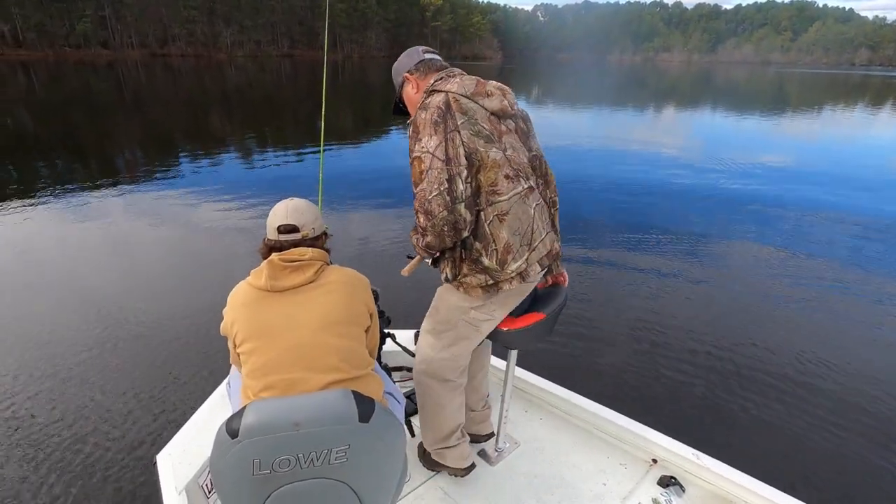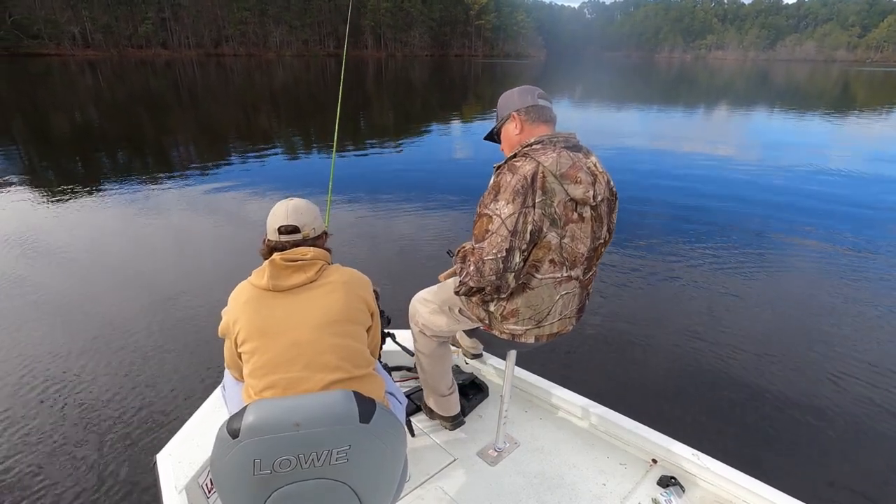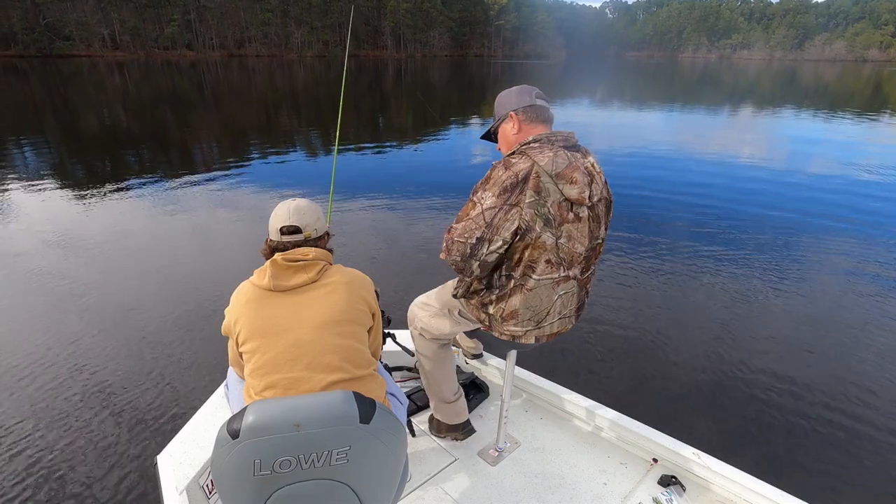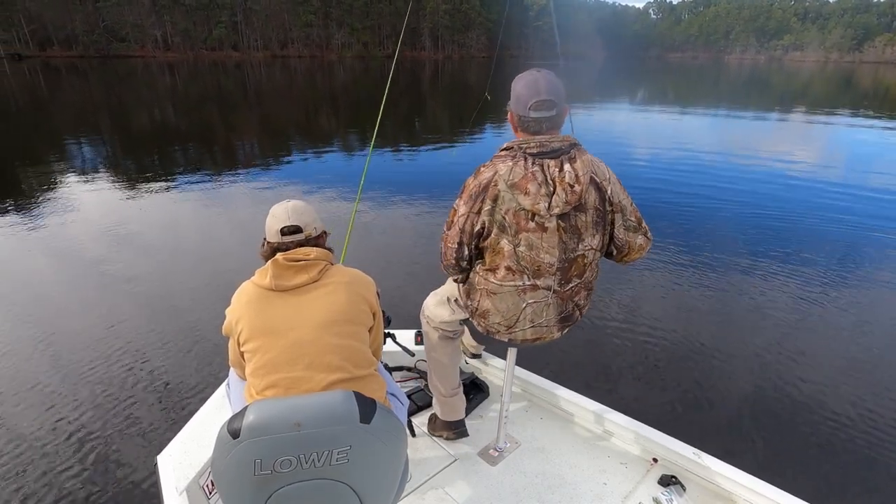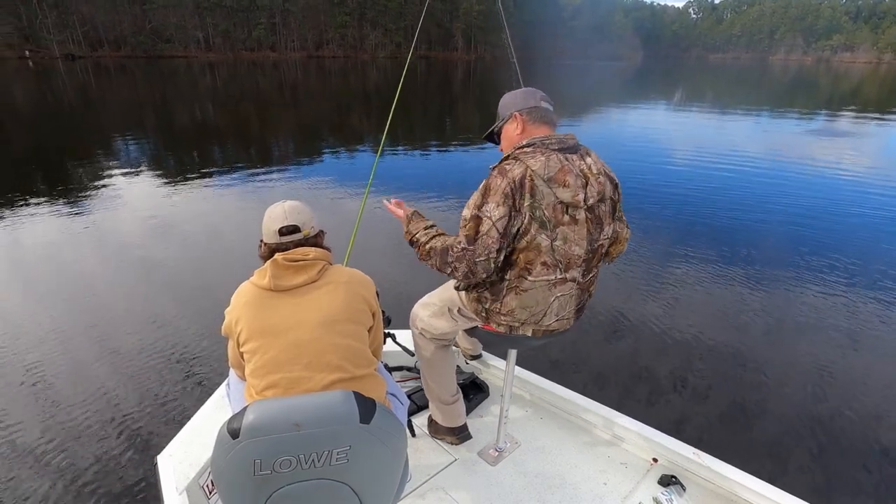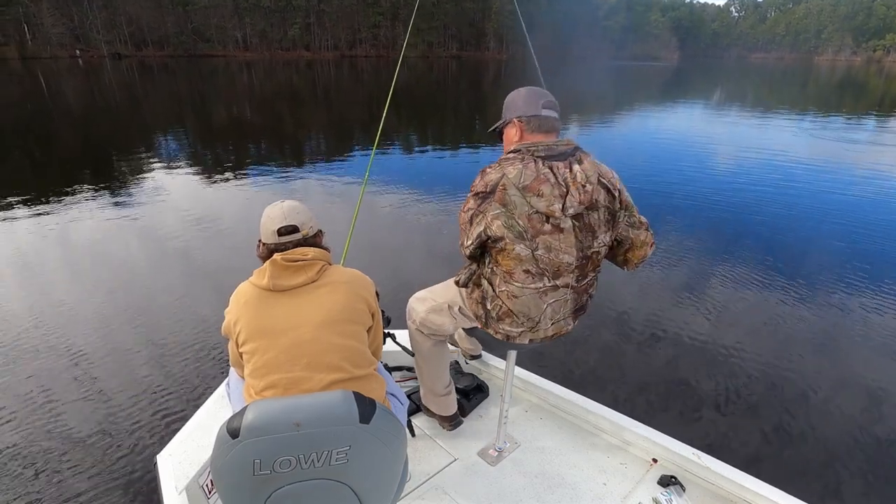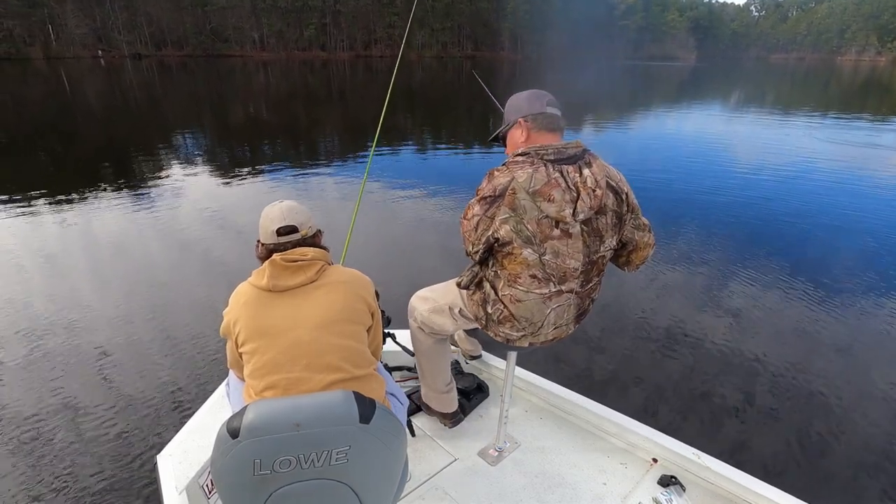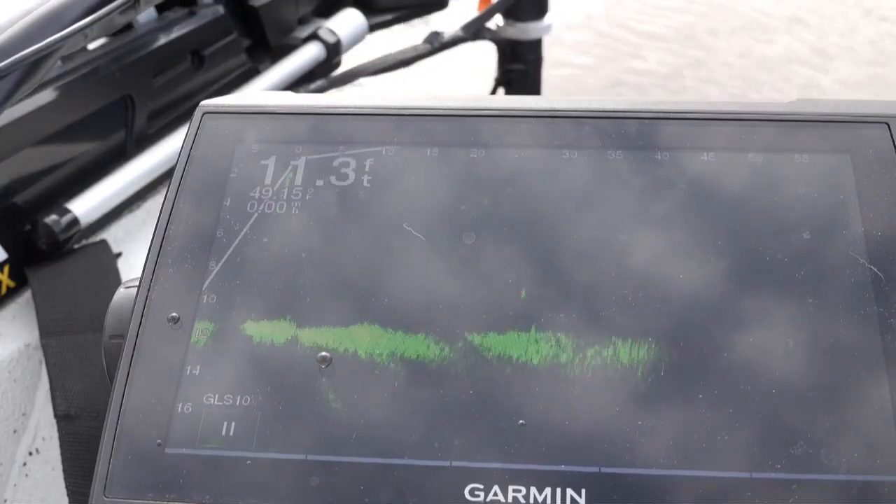So I've got fish anywhere from 5 to 40 feet out there. So I'm gonna make a cast in that direction. It's only 10 feet, so I'm gonna basically flip the bail, start swimming the lure back to me. And maybe we can pick up on the camera a fish coming up actually chasing this lure.